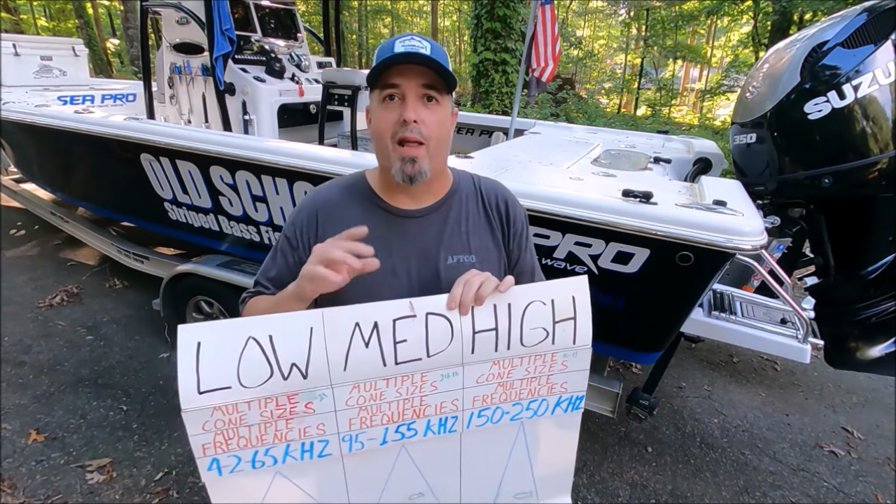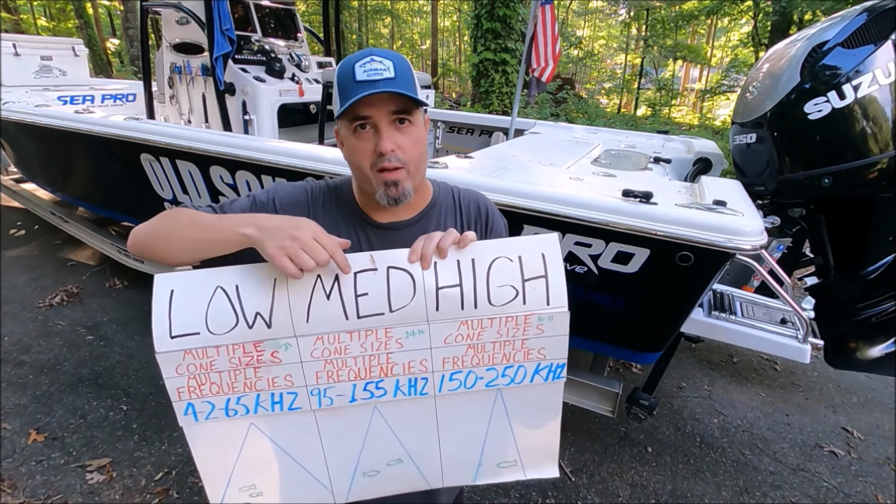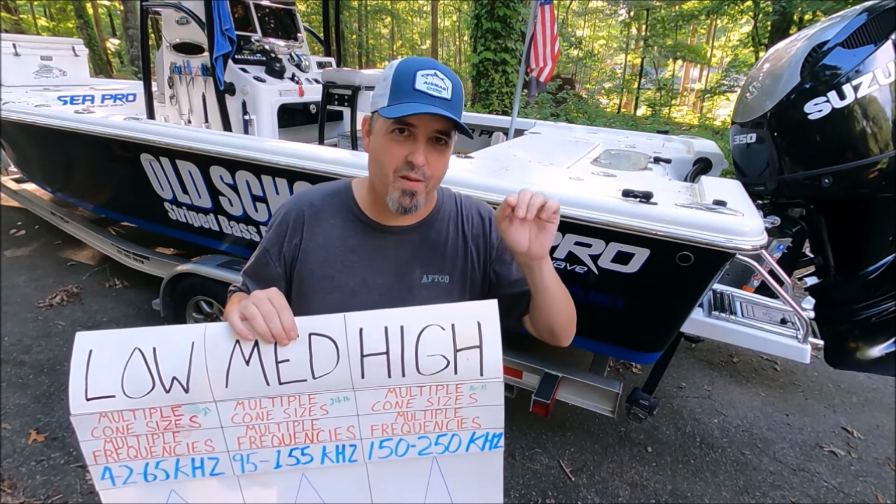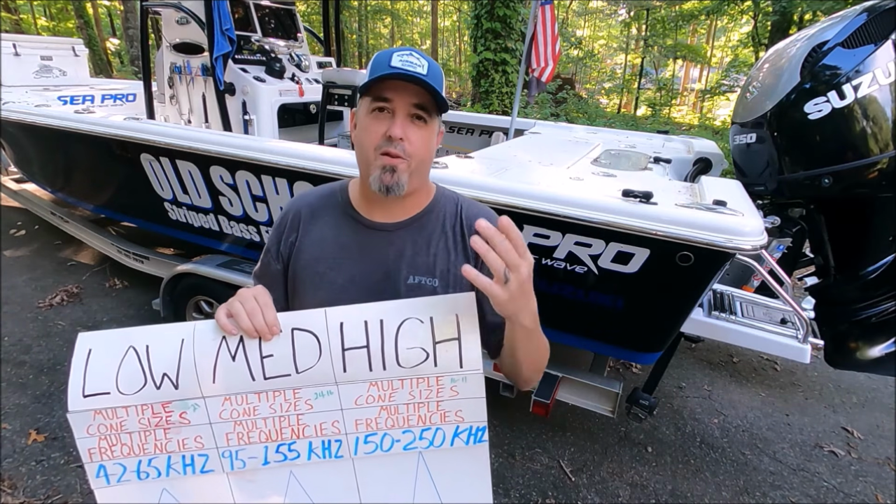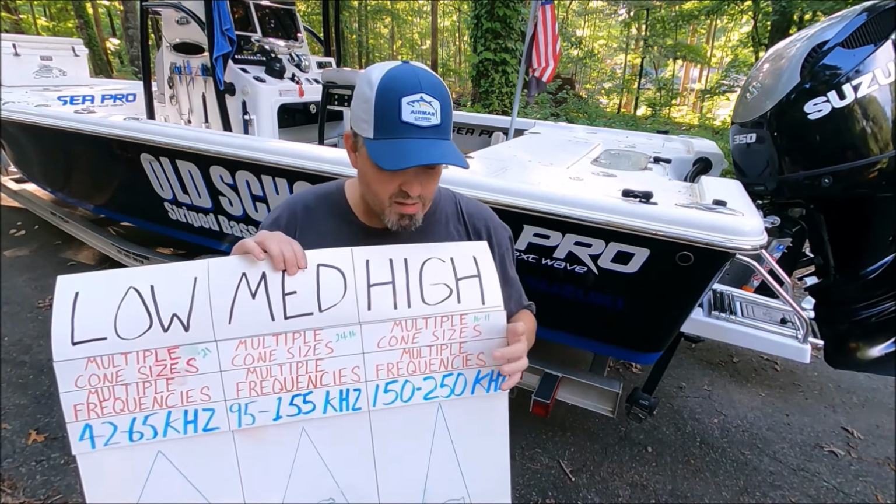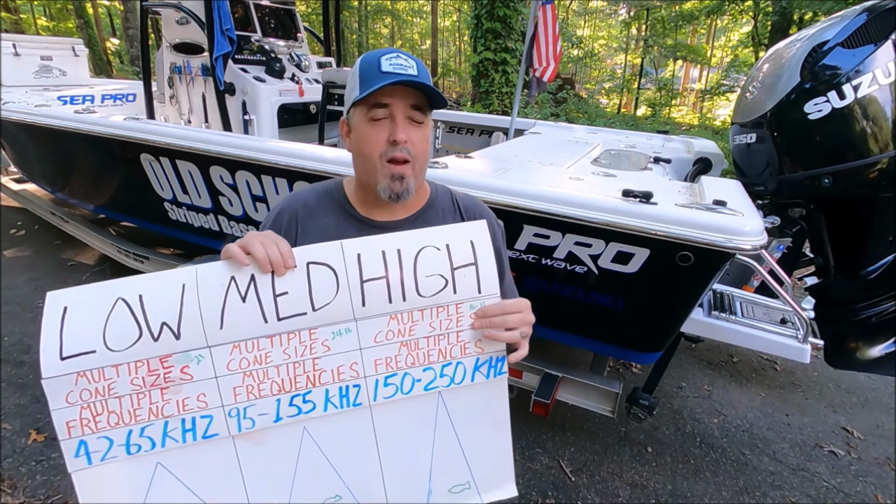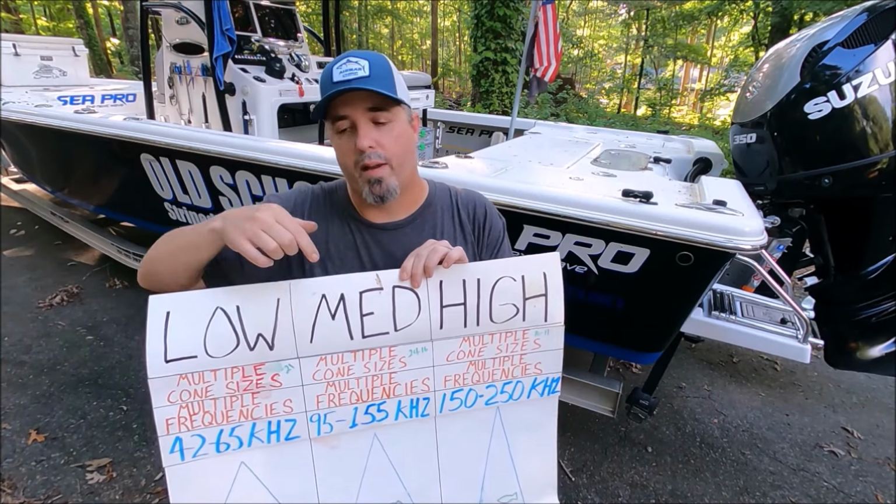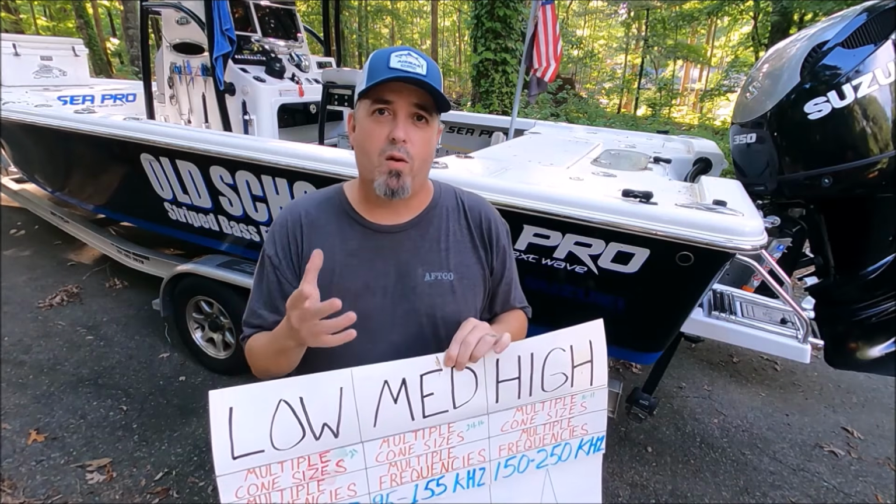So if you're running on plane and you're scouting looking for fish, I love medium chirp or 83 kilohertz. And if I'm bottom fishing, say I'm looking for a specific edge of a drop-off within a few feet and I need to know exactly where it is, say I'm fishing on a wreck, I want to use high chirp or 200 kilohertz for that. If I'm not looking for a specific piece on the bottom, I'm going to stay in medium or 83 all the time. There is an exception to the rule with fixed cone transducers.